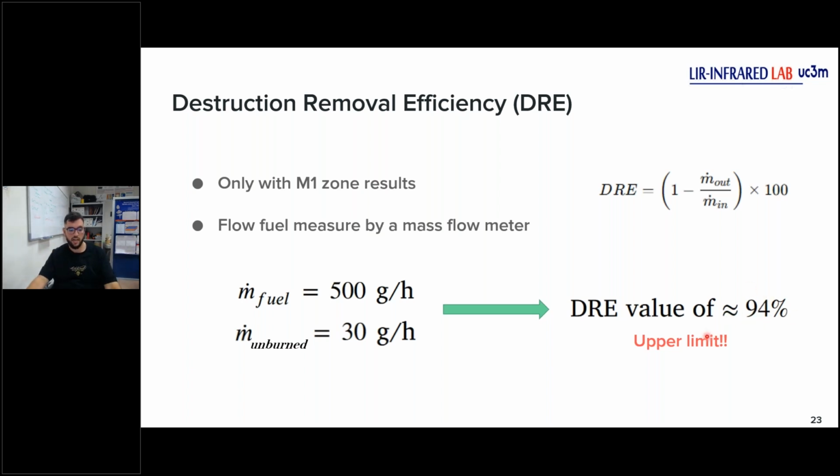This is an important point because the destruction removal efficiency value of 94% is very good, as it is quite realistic when compared with other studies on industrial flares. Our method aims to be a validation approach, so obtaining realistic results for the unburned fuel is very positive for future validations.